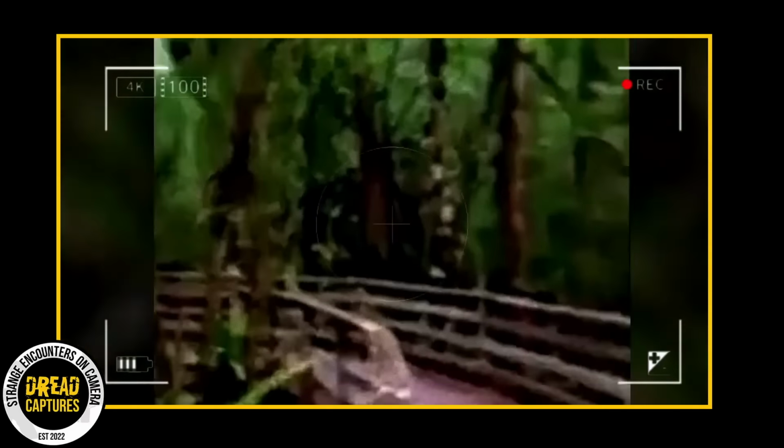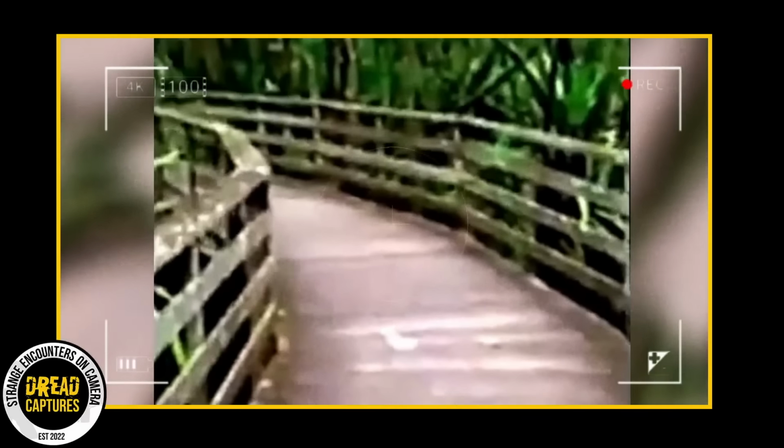Solo hiking is a pastime enjoyed by many. However, every now and then a sense of fear can be evoked, which I believe is what happened in this case for a woman who had a chilling encounter in the wild. On a secluded walking bridge, this woman came face to face with a mountain lion.